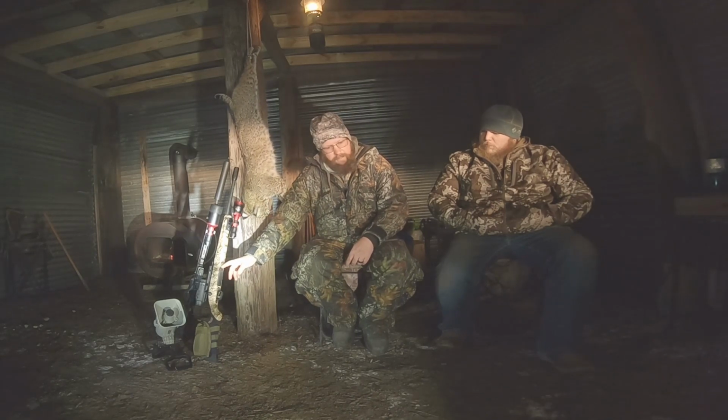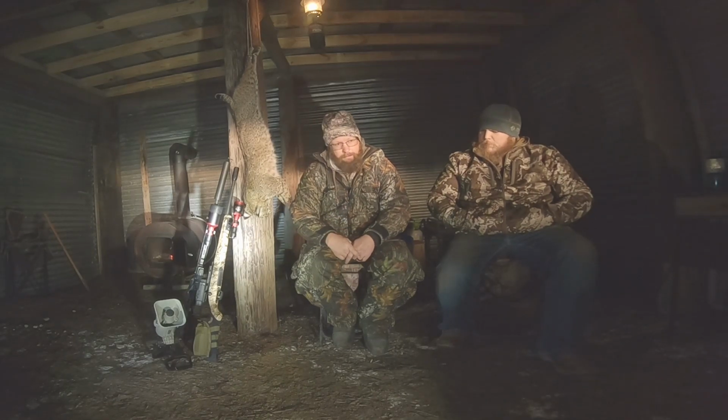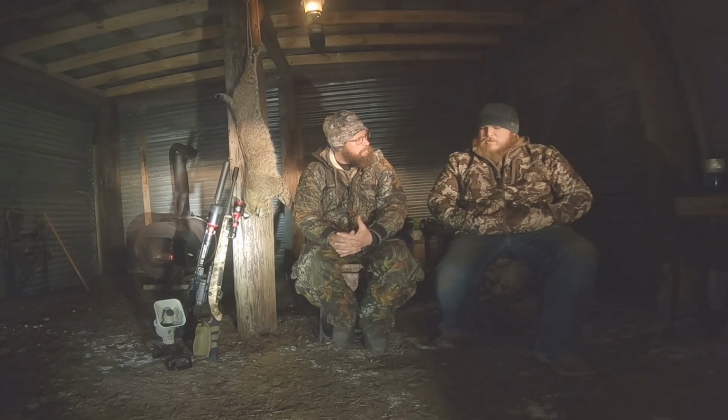I'm shooting 55 grain VMAX out of the 22-250, and I shot a fox with it, and it blew it. I hit it in the back, and it ripped it open pretty good, but it did good on this bobcat. I think she was probably 80 yards. Yeah, brother, that's a good estimate, because we probably forgot to step it off.